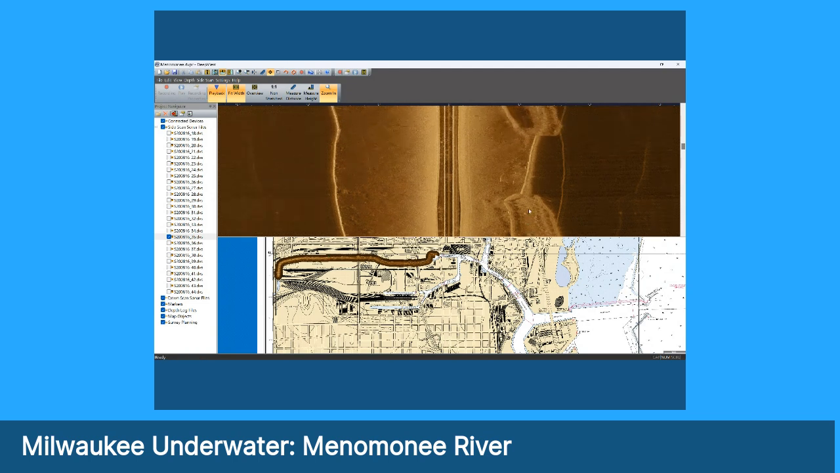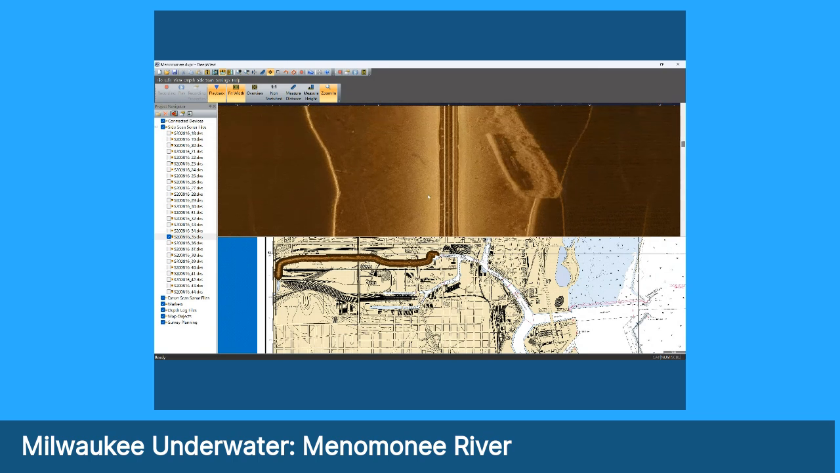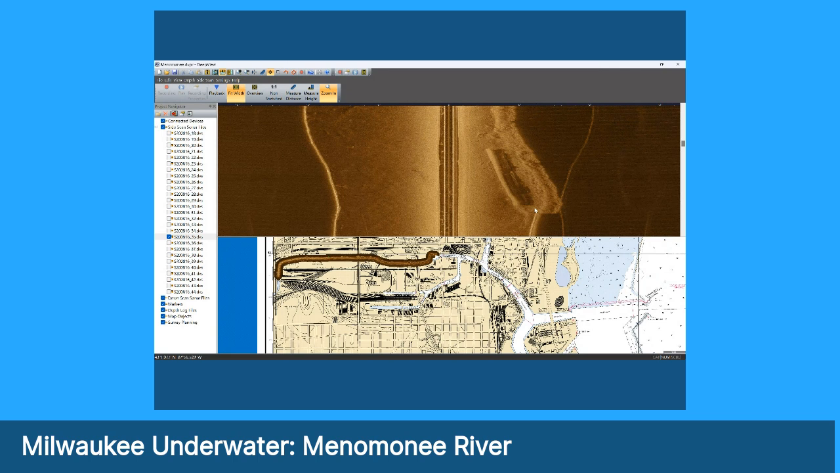We continue up, and then we have this. This really got me and Bob quite excited. This thing on the right. We thought for sure we had a big barge here that had been sunk because there were a lot of coal barges that came up here for the Milwaukee Electric Light Company.